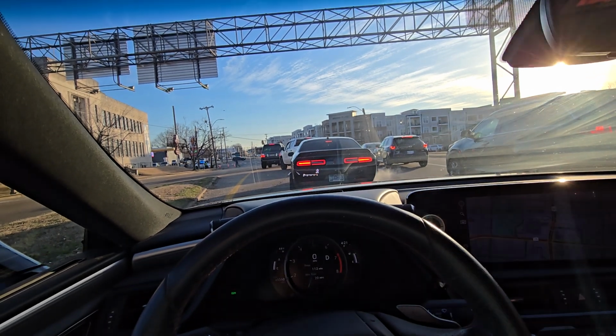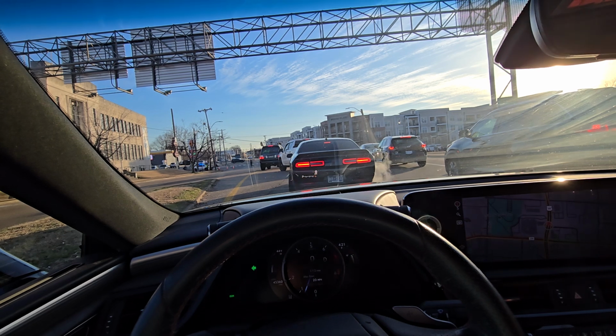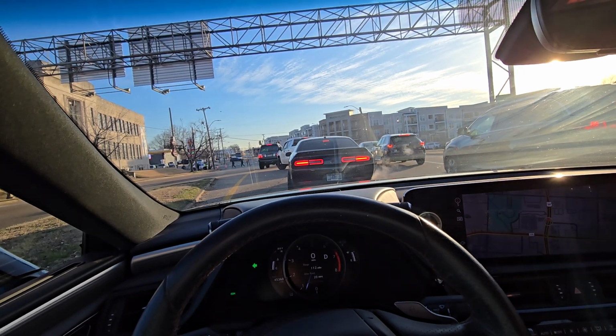Starting route to home. Head south on South Danny Thomas Boulevard, then make a U-turn.